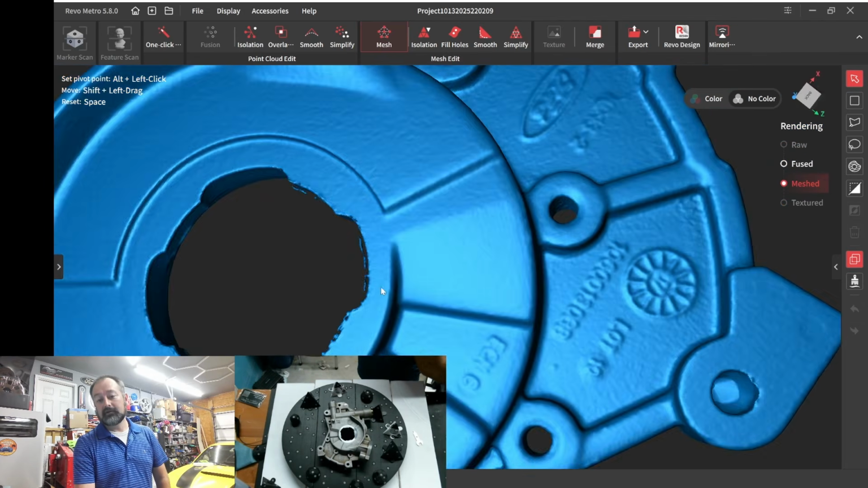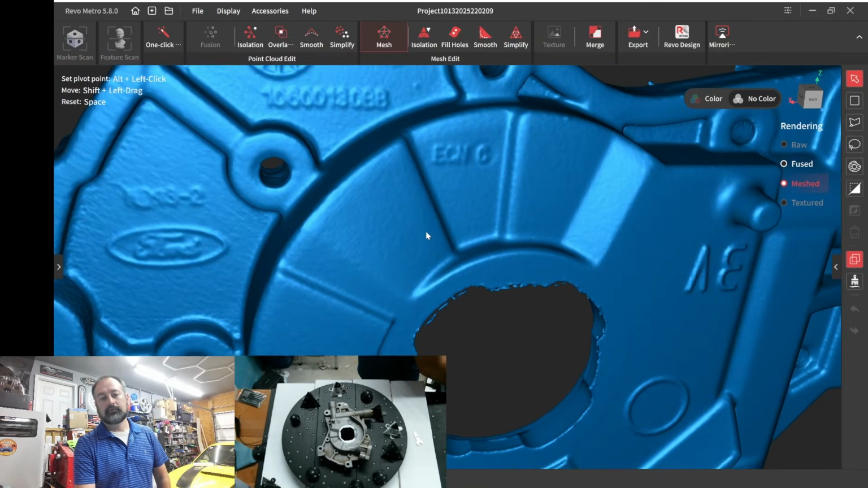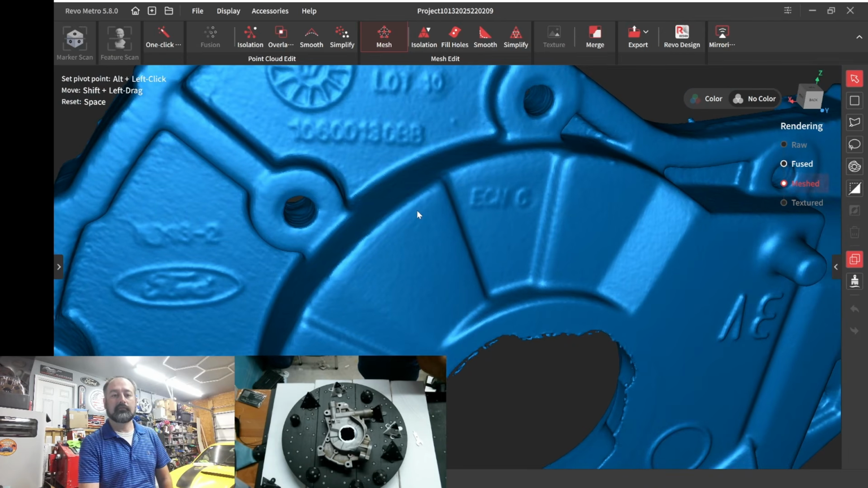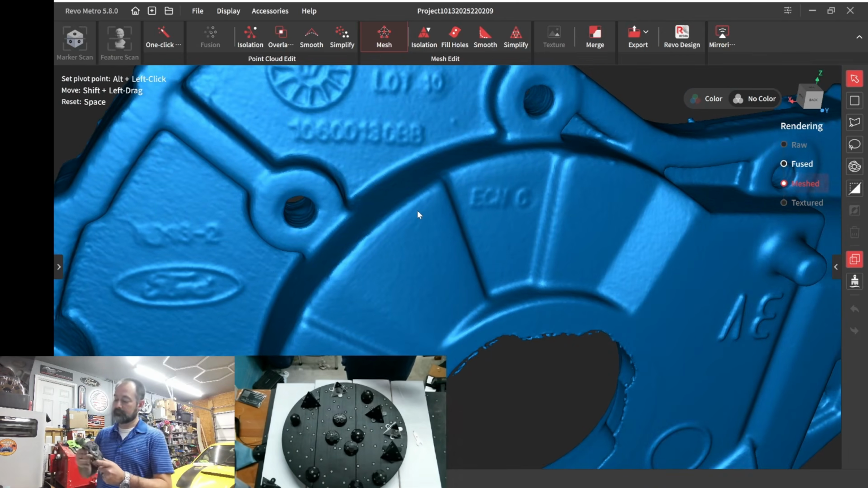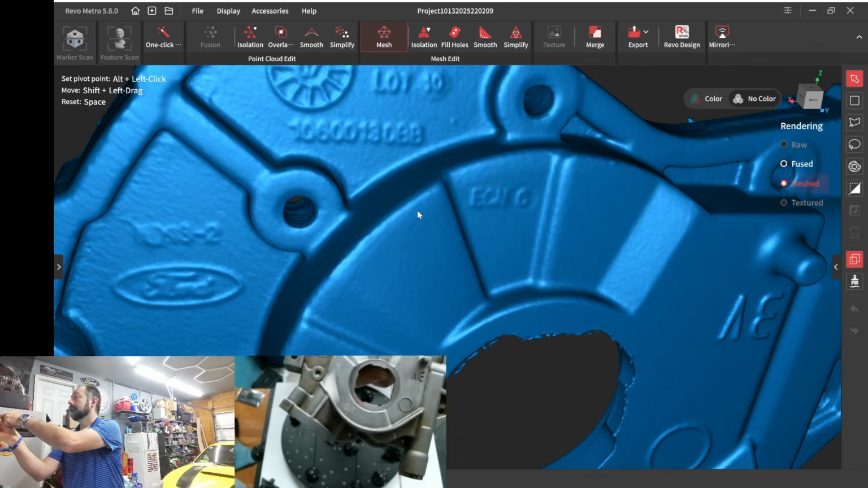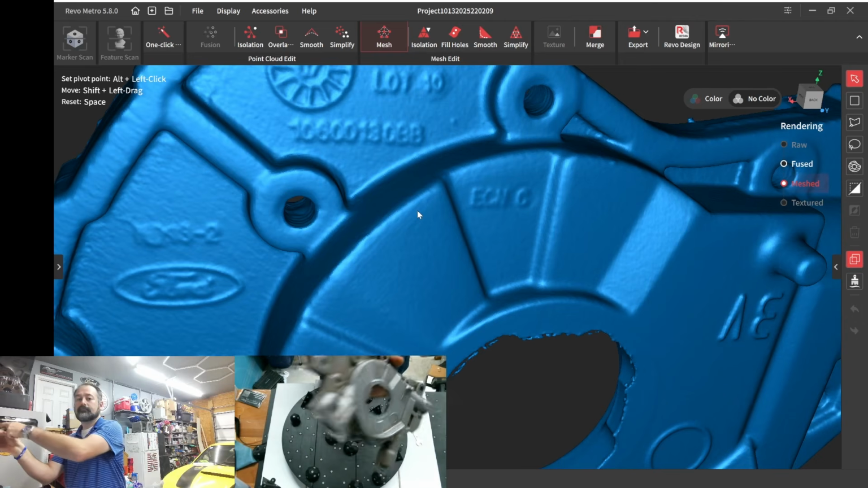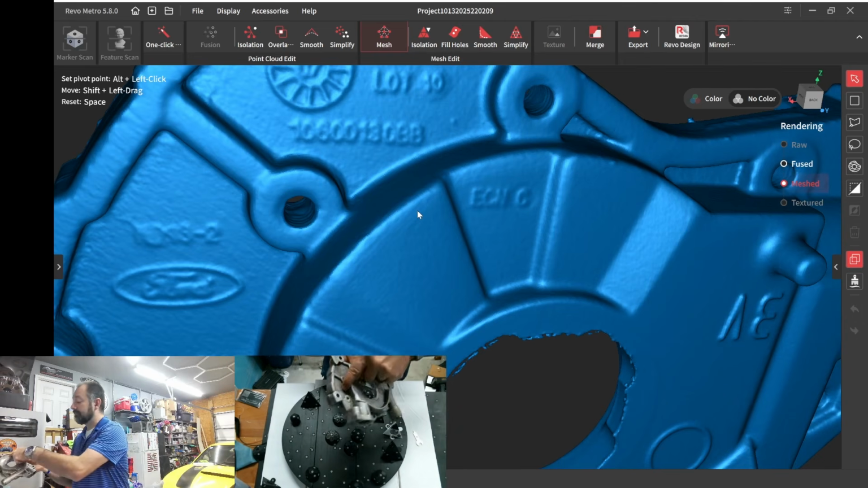I mean, I can clearly see those part numbers. Looks right to me. Lot 10. Yeah, we got Ford stampings there.